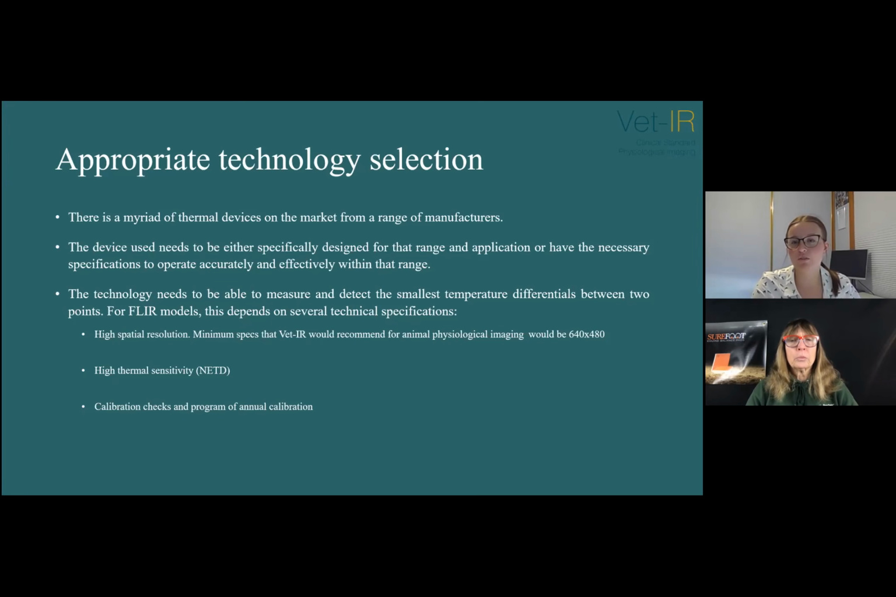For the FLIR models, which is what I use, this depends on several technical specifications. You have your pixel density: the higher the resolution, the more information you're going to have within an image. Minimum specs that VetIR would recommend for animal physiological imaging would be 640 by 480, which can be achieved with a T660 model or above in the FLIRs.